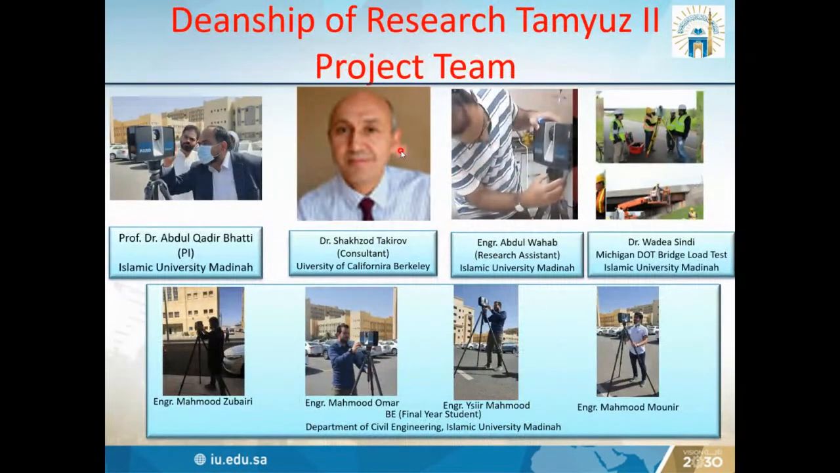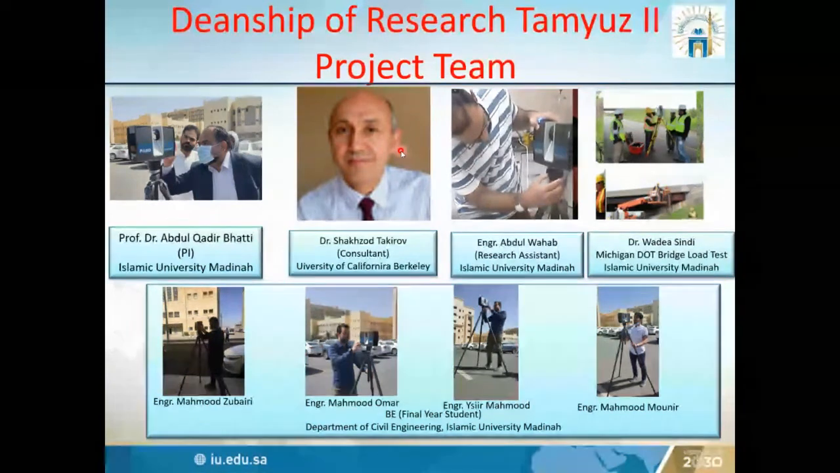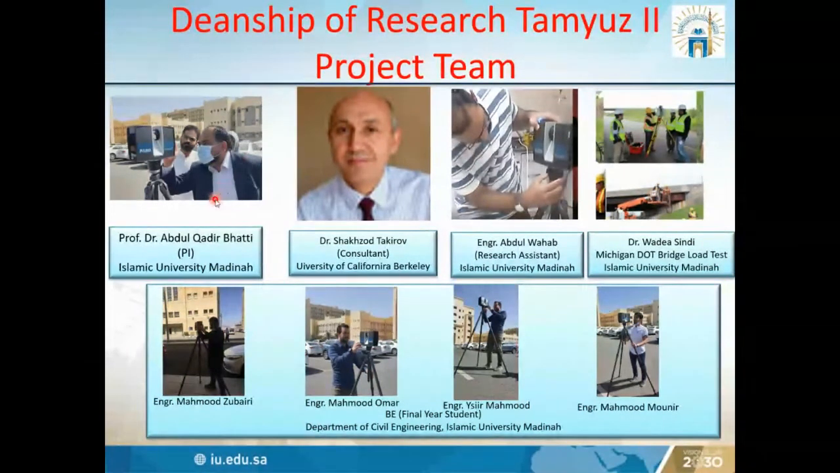So this is our research team. We submitted our proposal to the Deanship of Research, and I am the principal investigator for this project. Dr. Shekhzod Takirov, who works at the University of California, Berkeley, has a lot of experience in laser scanning during his career. He did a lot of laser scanning for mosques, historical structures, and structural experimental work. He is one of our consultants on this project.